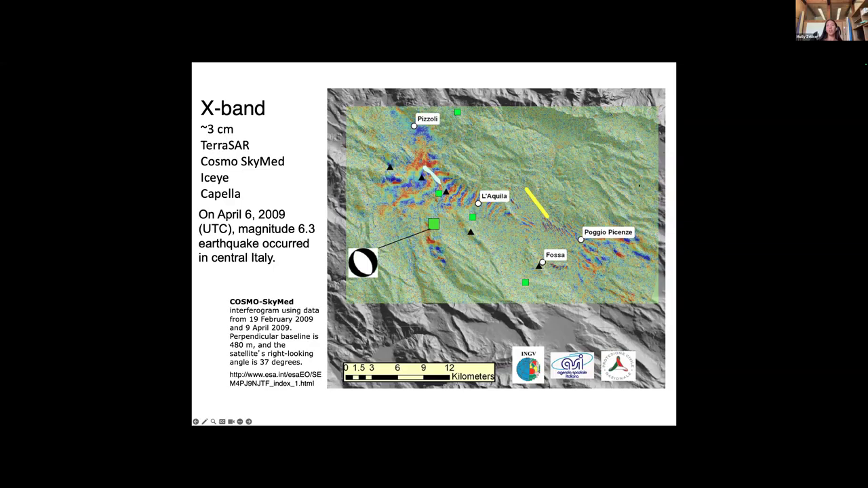We can't make out spatial patterns like we see maybe in the middle, where you can see some of these fringes in the middle of our interferogram. The satellites that use X-band radars are TerraSAR-X, Cosmo-SkyMed, and then some of the commercial satellites from ICEYE and Capella. So remember this image.